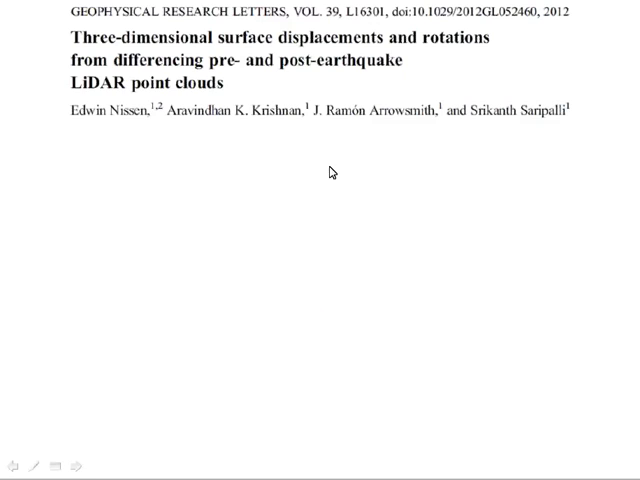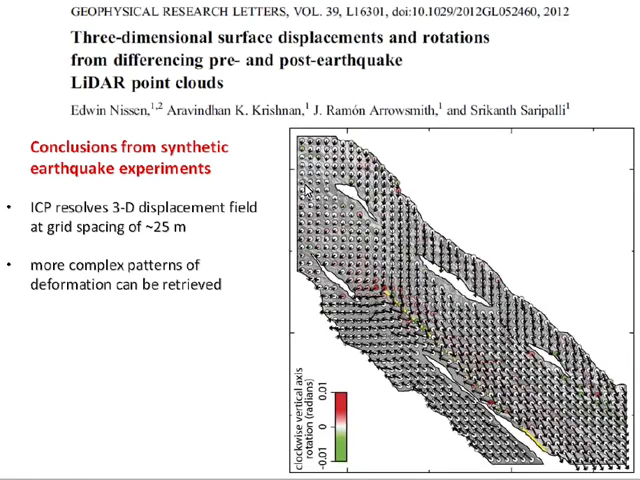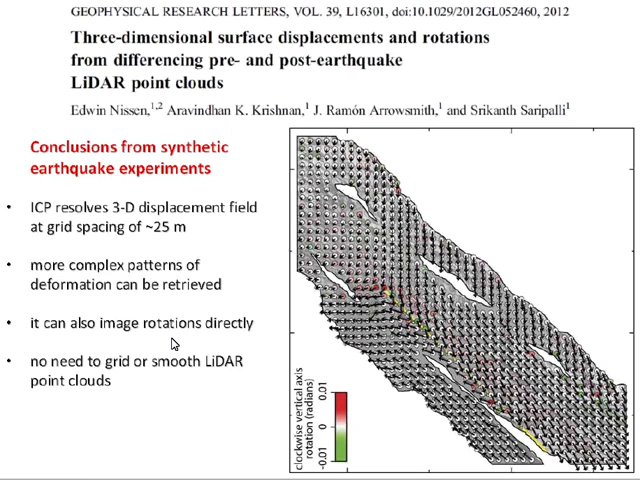So this is the paper we wrote in GRL 2012, outlining this method. Our conclusions are that it resolves 3D displacements very well. You can get resolutions of about 25 meters. One of the nice results is that we can also reproduce the rotation. These are rotations in radians about a vertical axis, and at the end of this is an earthquake where we stopped the rupture in the middle of the scene. You can see rotations around the end of the rupture, which is what you expect. So it can image rotations directly.